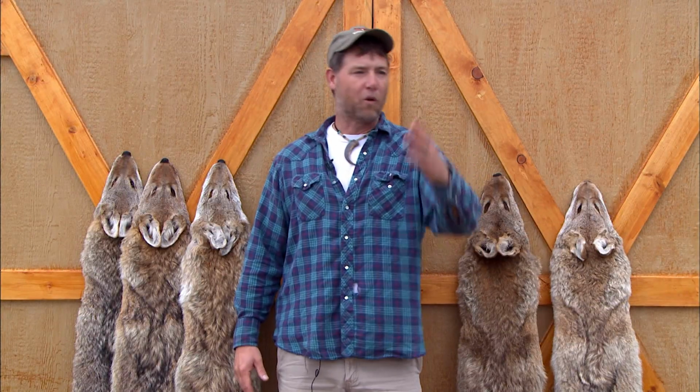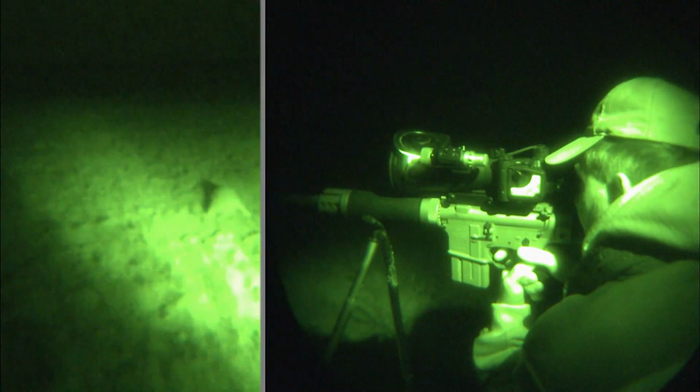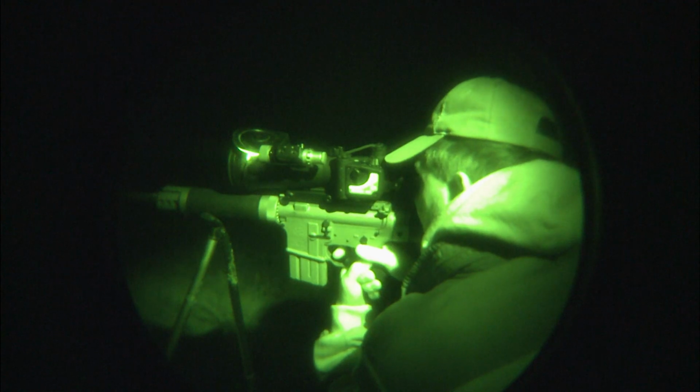I mean, we had one coyote come in. He was 20 yards away, coming right in, and I had to shoot him on the run. I could not stop him. I dropped him right in front of us. Got him. It was really cool because it was so dark.